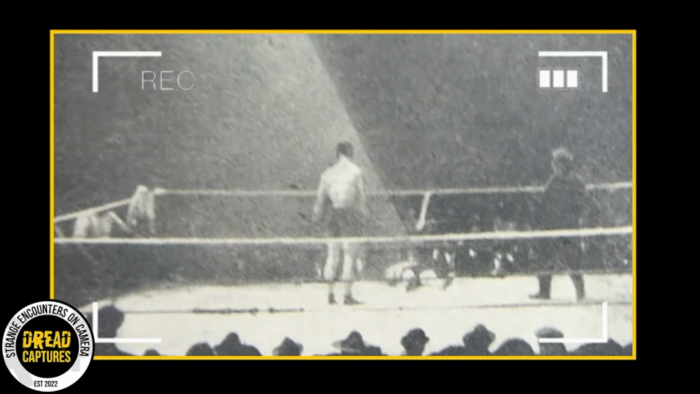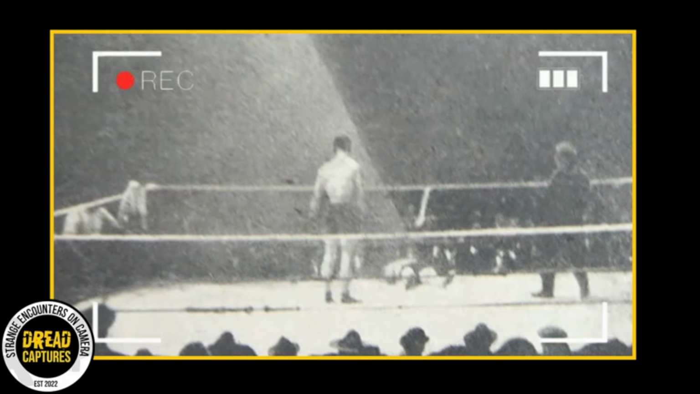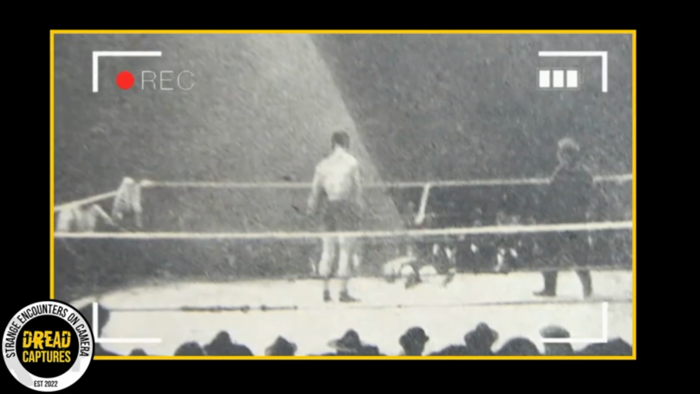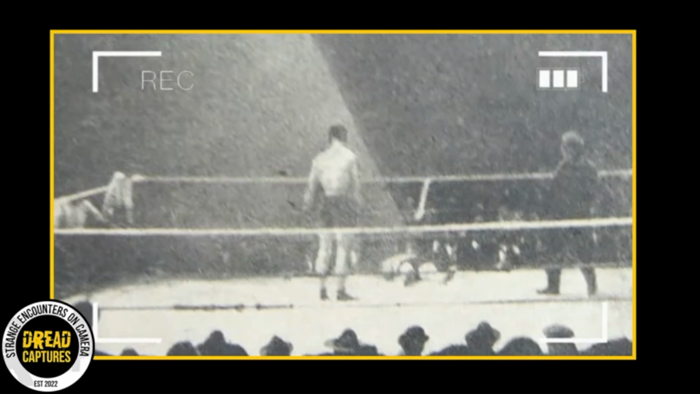There's no clear explanation for how the light got there. Some are saying it's a hoax, but mostly because they don't have any answers. Of course, we could chalk it up as a fluke with an old camera, but despite the debates, the story and the photo have become famous in the boxing world, known as 10 seconds of light.